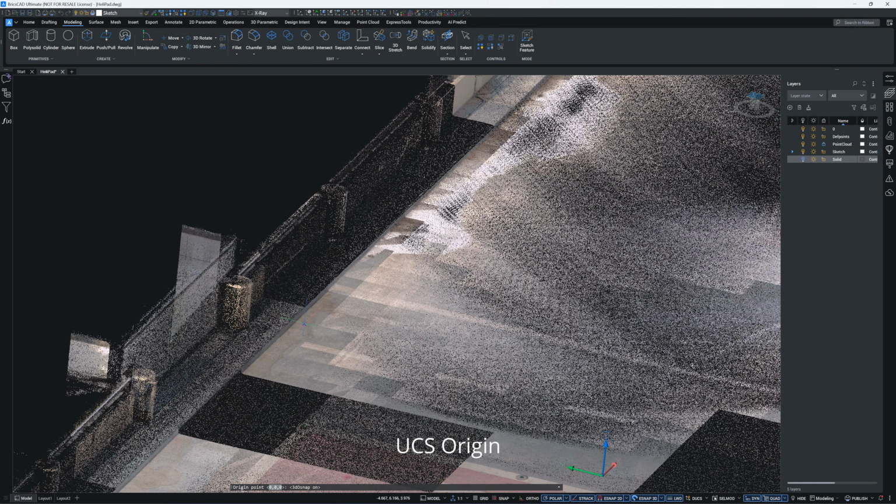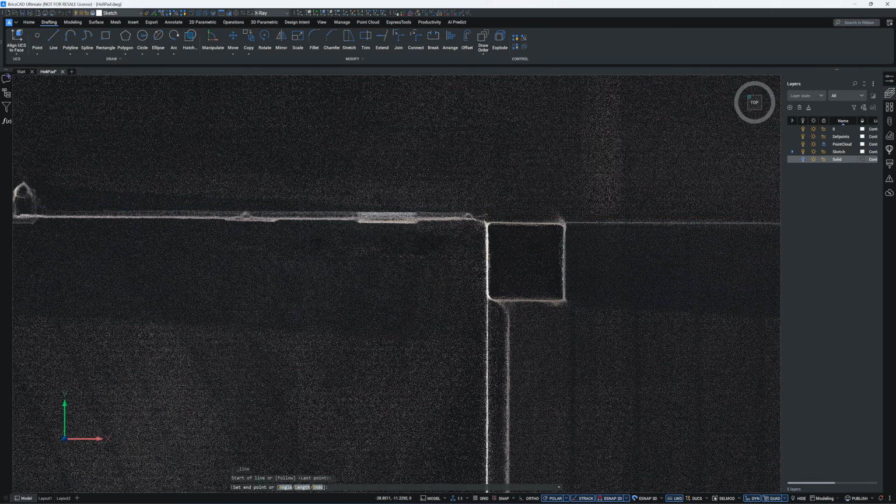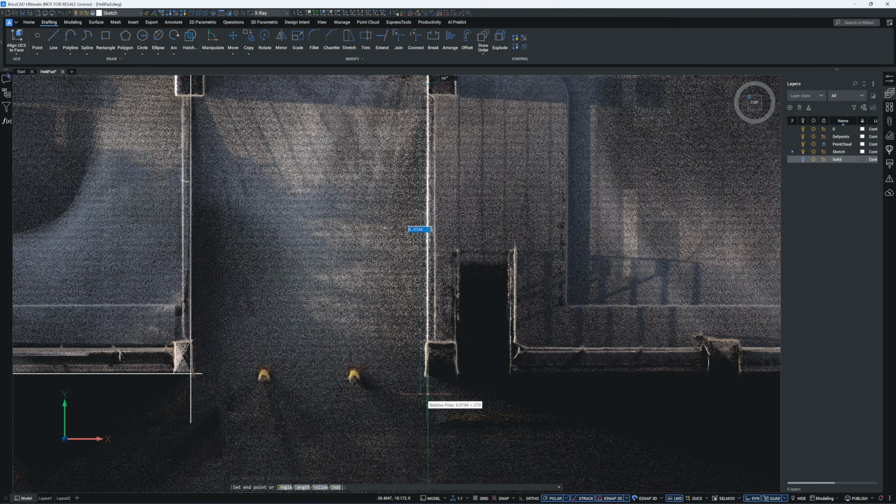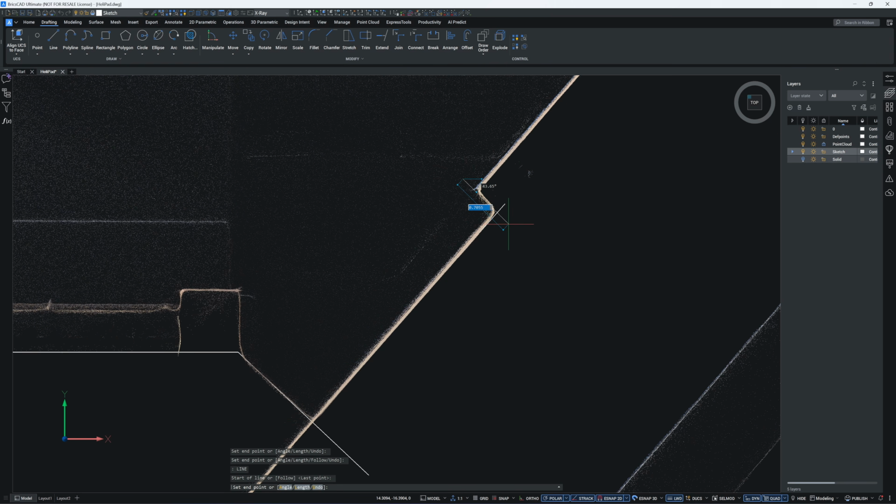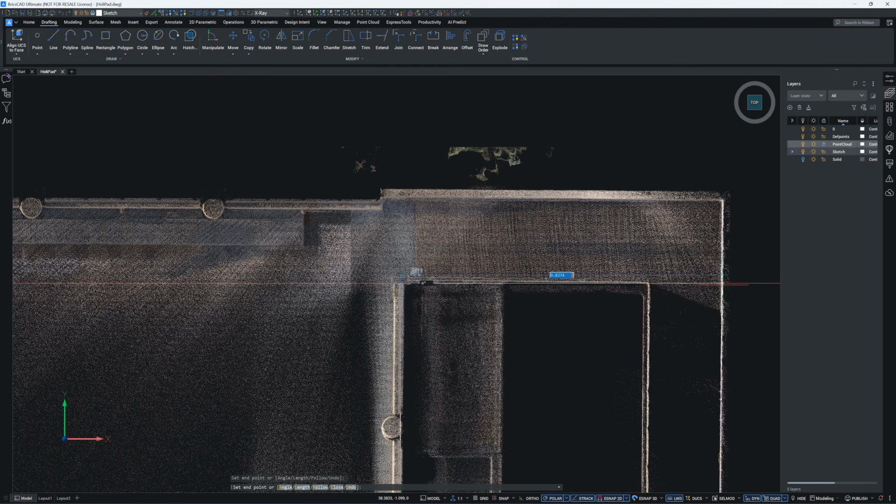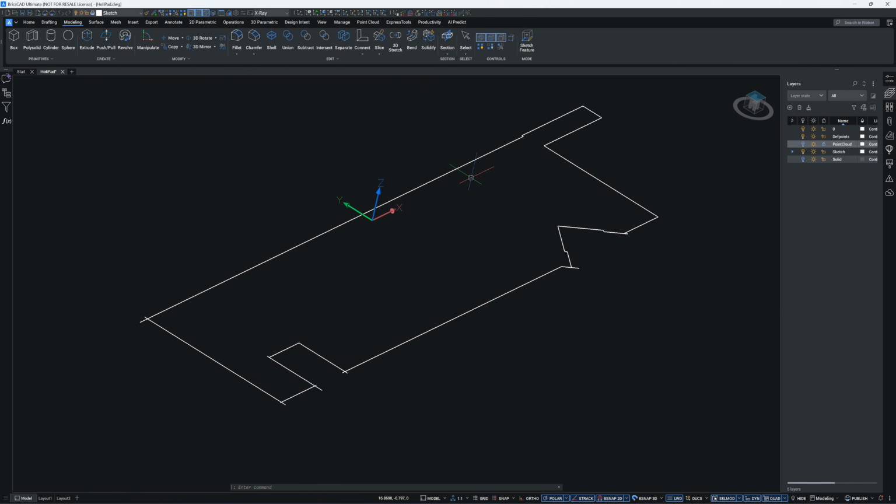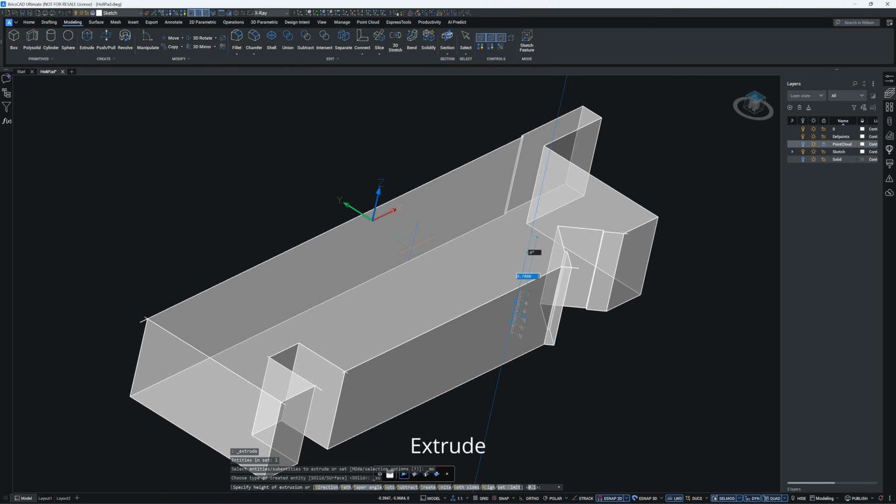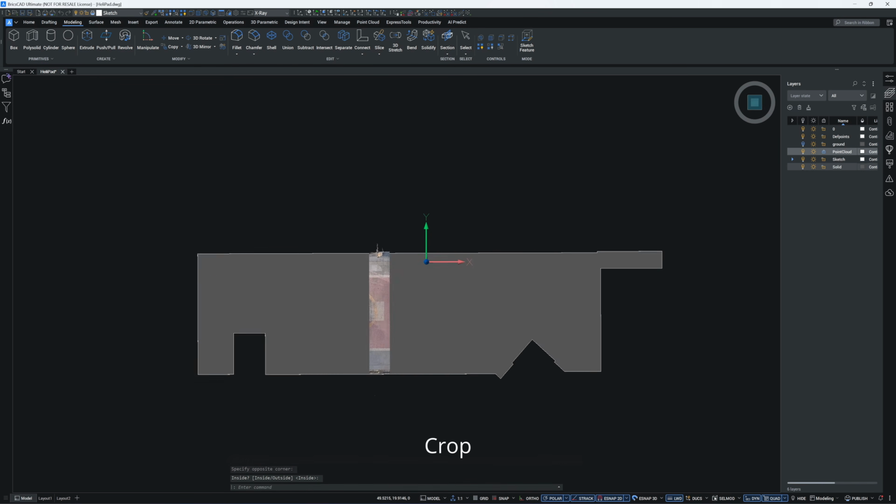Next, I will start modeling the floor deck by moving the UCS to the lowest point of the floor. Because this floor isn't level, it's angled to allow rainwater to run off toward the roadside. There are 5 fall drains along this side of the wall. Each is 4 inches in size, which is considered very small.